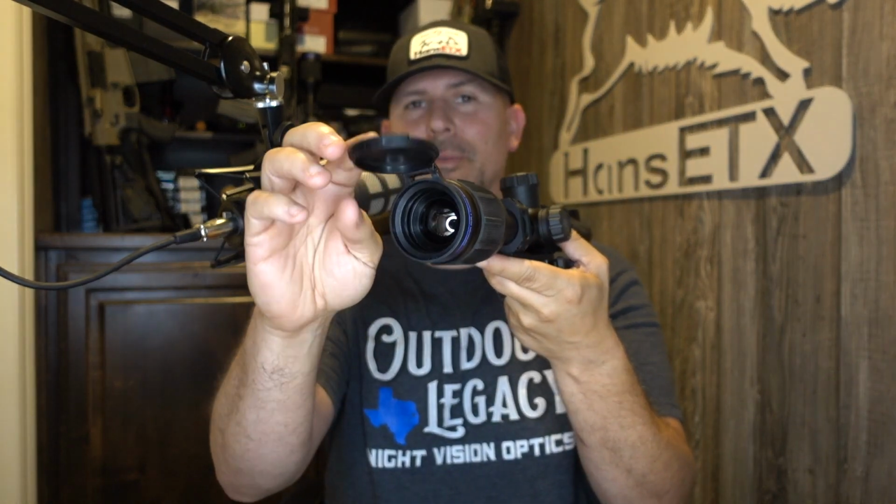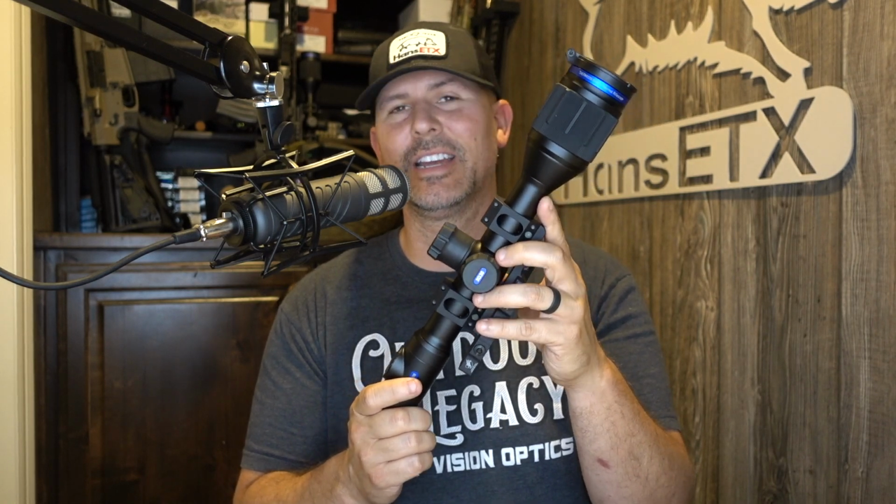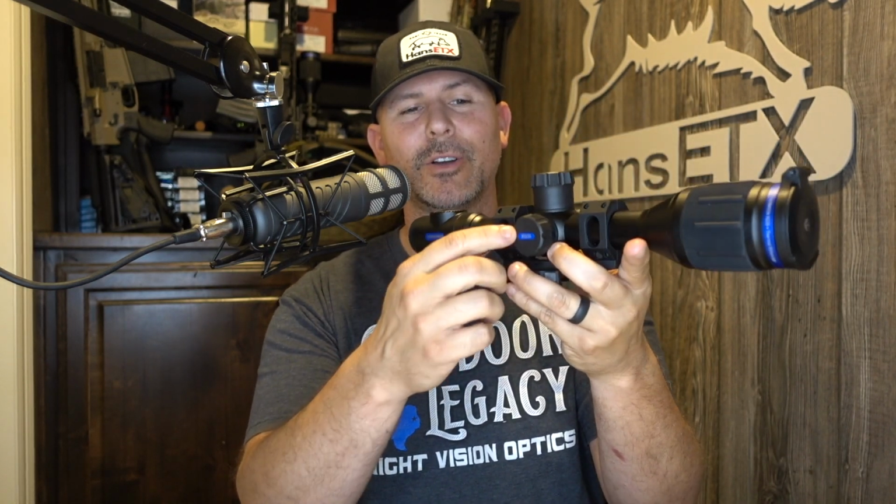It does have the lens cap cover, goes up and down. I mean, no problems with that. It's hard plastic. I've got a Thermion XP50 that I bang around at times and never have any problems with the lens cap. I talked to you about the top turret where the removable battery goes. It's got the internal battery. You'll never see it. You'll never know it's there.